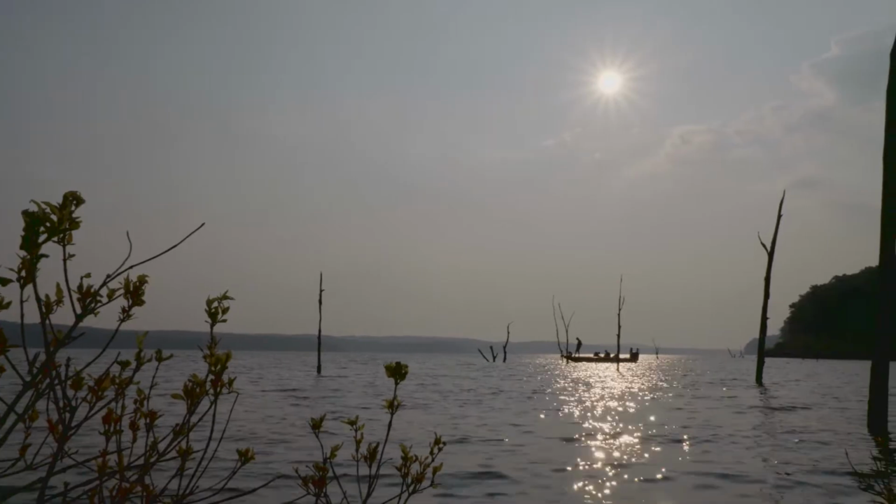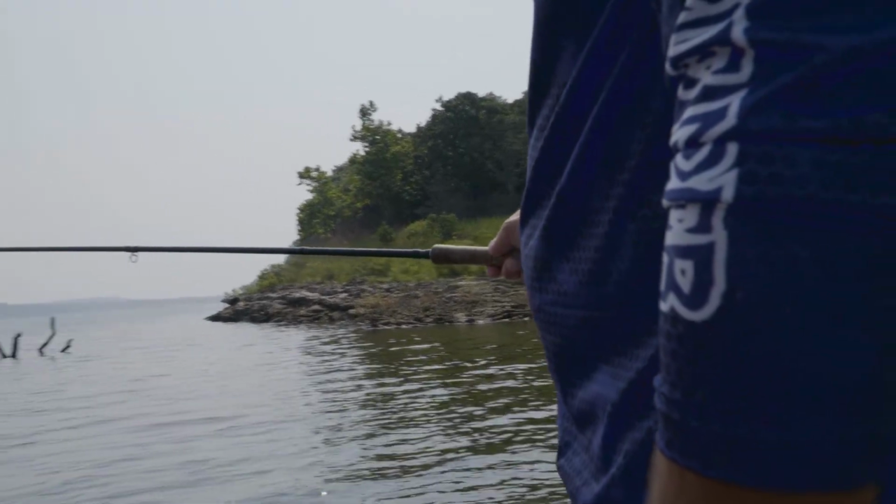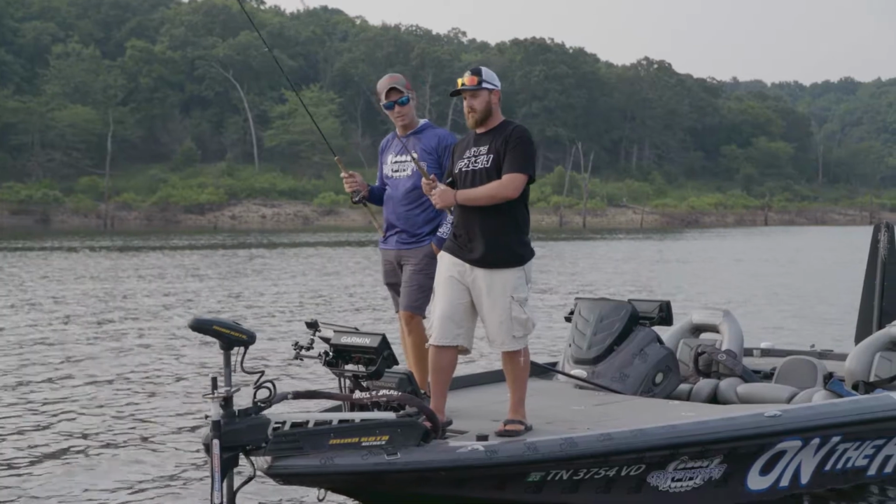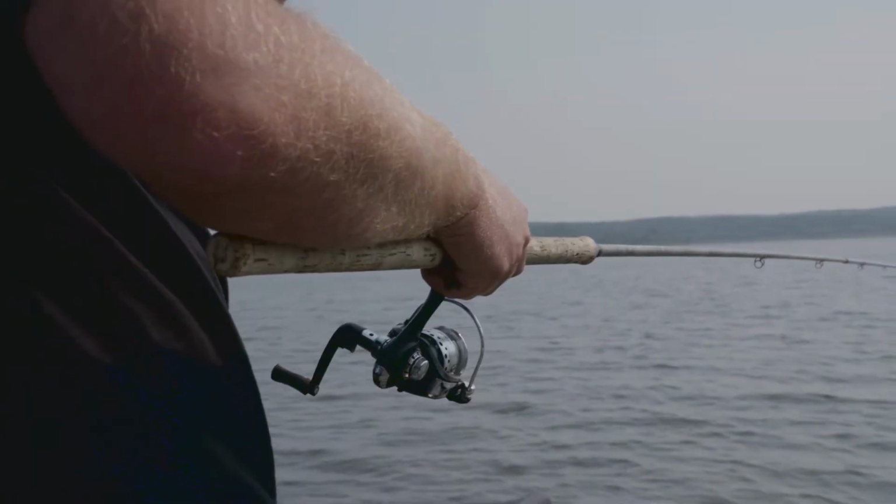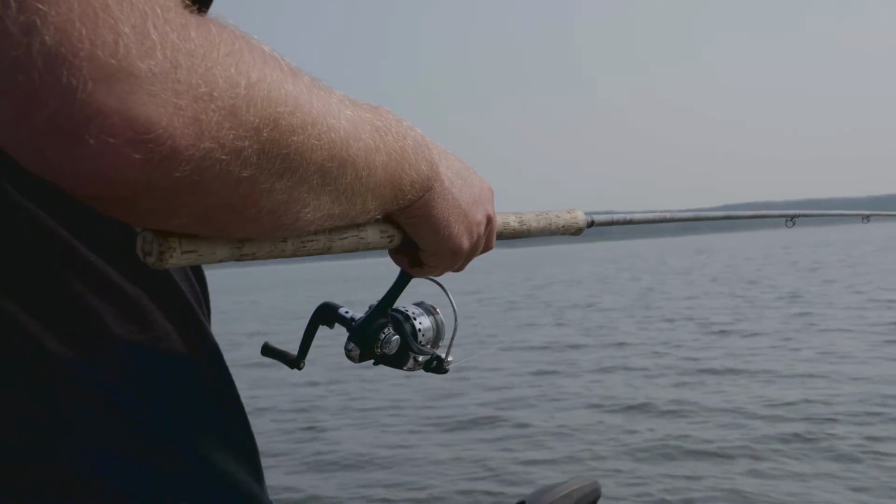Now me, single poling, I prefer a bait caster. Yep, I've always preferred a spinning reel. I do a lot more pitching and stuff, and for me, I'm just more efficient with a spinning reel because I can let line out quicker, and it just fits me better. I've used the bait caster a little bit, but me personally, I like a spinning reel.